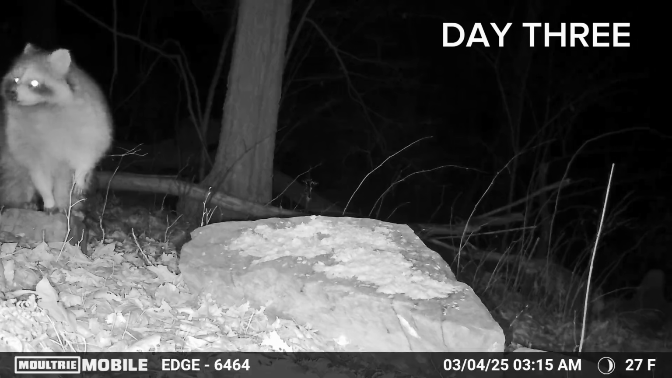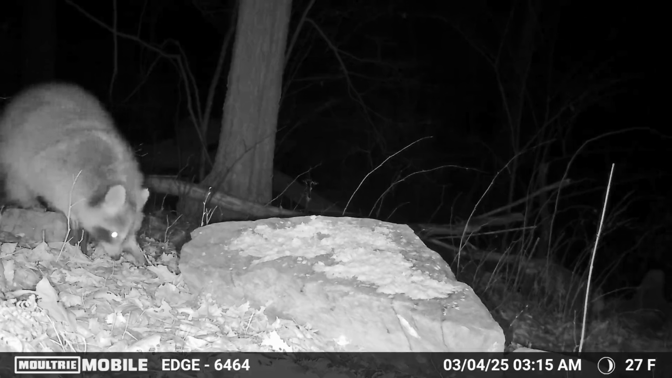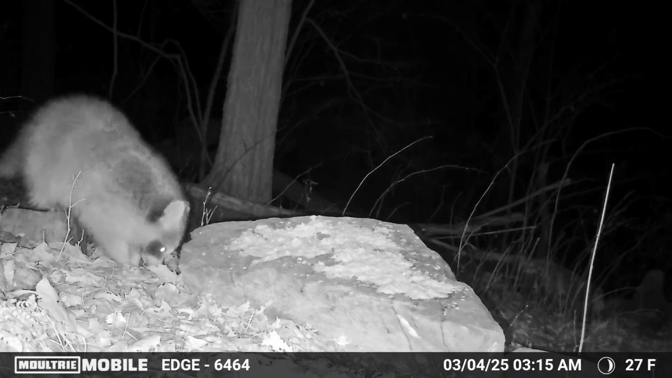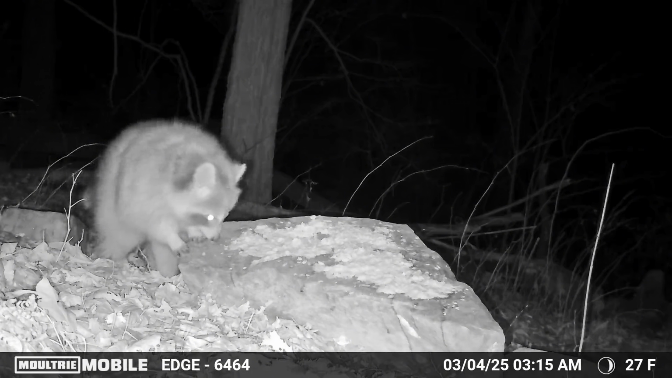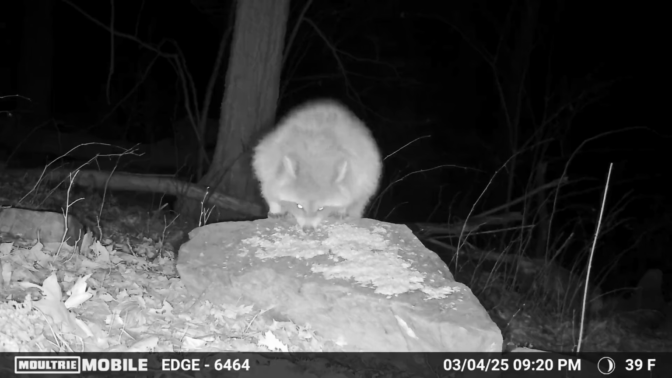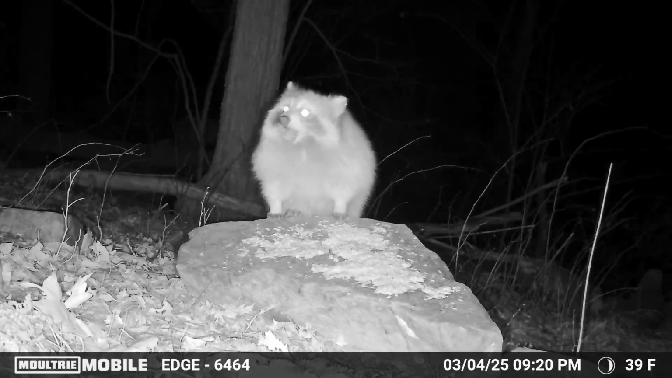Those 3 raccoons eventually cleared out, but a few hours later, this lone raccoon came back in to check out the tuna pile. As the video progresses, keep an eye on the tuna and the amount of tuna that's left. Those 3 raccoons that are just in there definitely hit it hard, but you can see there's still a lot left there for this lone raccoon that's coming through.